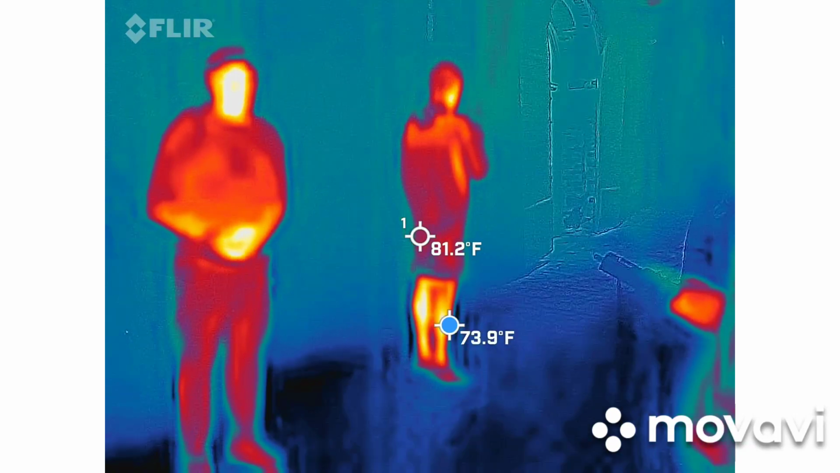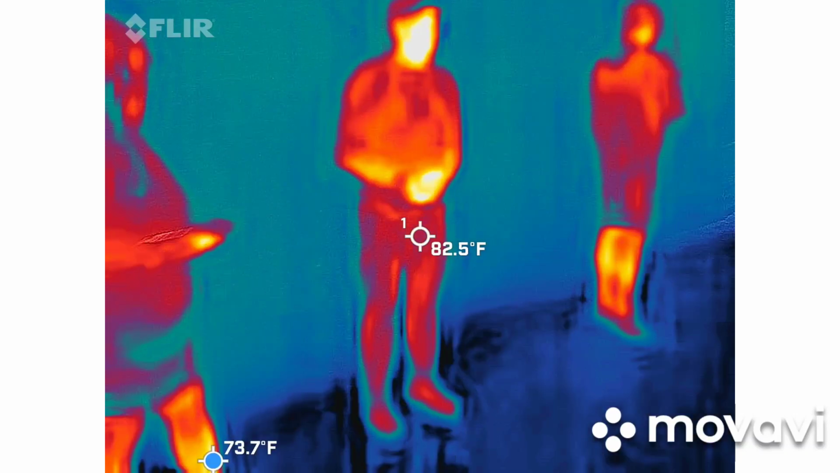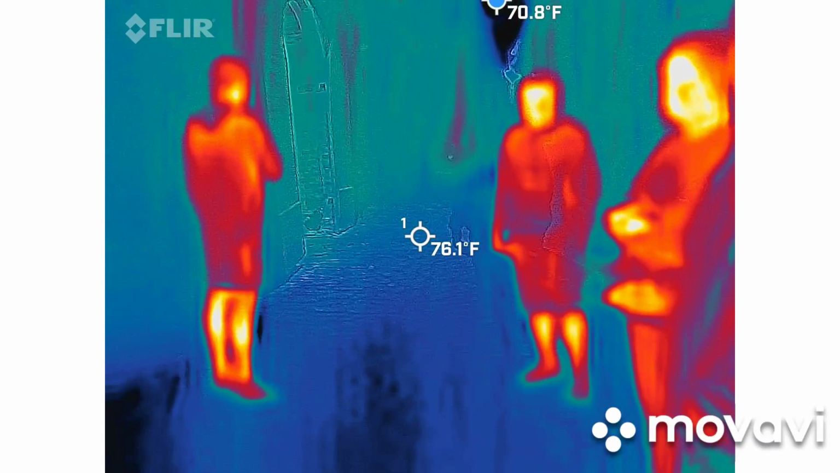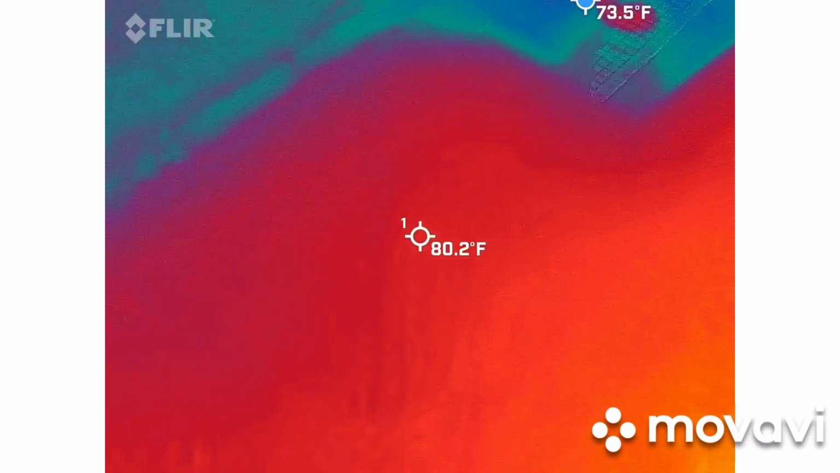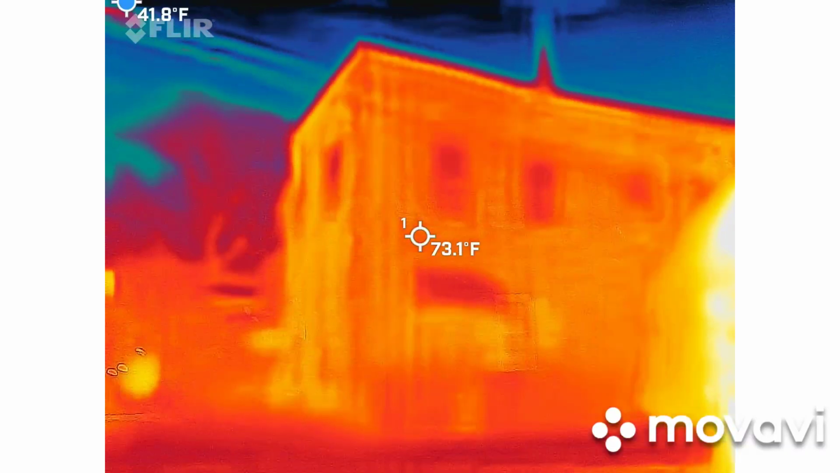And I will tell you that the last space is a hit or miss. We either get a lot of evidence or we won't get anything at all. It's one of those areas. And I hate to end a tour like that, but again, if we get a lot, it's a holy cow moment. We do have people walking through, so we're going to be very casual with our cameras because we're in a very busy area.